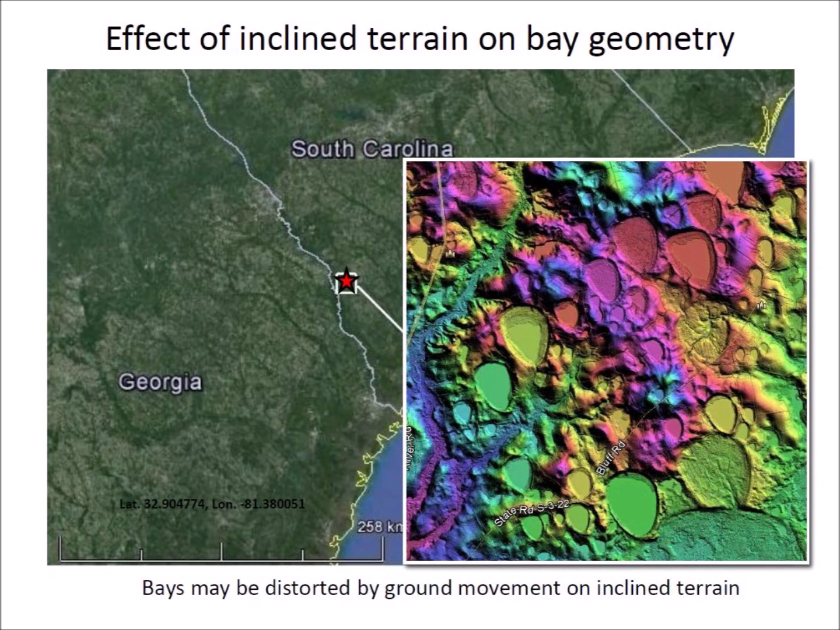Going further south toward the boundary of South Carolina and Georgia, we find non-elliptical Carolina bays close to the banks of the Savannah River. These are examples of bays that were distorted by the topography of the terrain when they were formed. The color gradient indicates elevations. The orchid color in the center corresponds to an elevation of 58 meters above sea level, and the green color toward the bottom corresponds to an elevation of 43 meters above sea level.